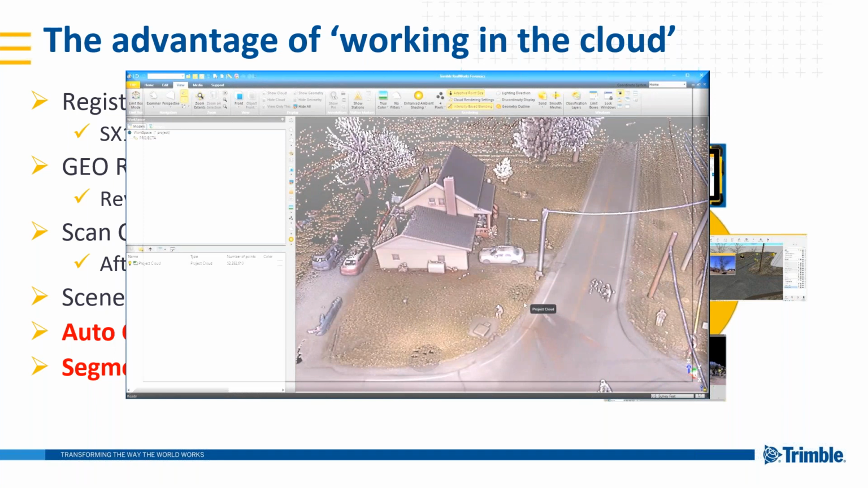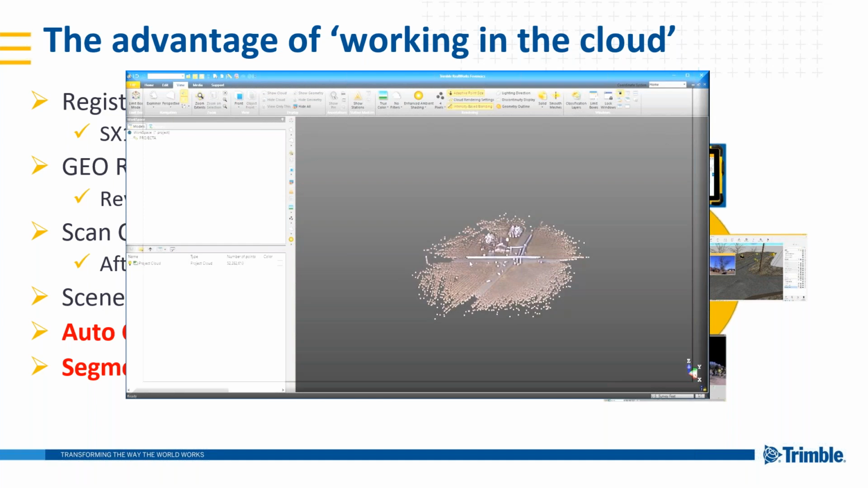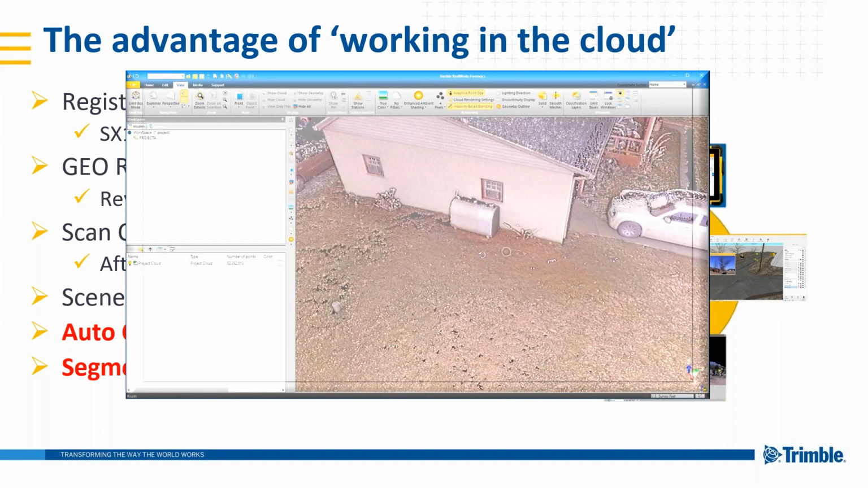So for this scene, what I want to do is grab the car, and I'll grab these two cars as well, and want to grab my road signs. So in my item list down here in the bottom left, we have our Project Cloud, and this is 52 million points and some change. Now this is everything. When I click the light bulb, you'll notice that that is everything. When I click it back, it turns everything back on.